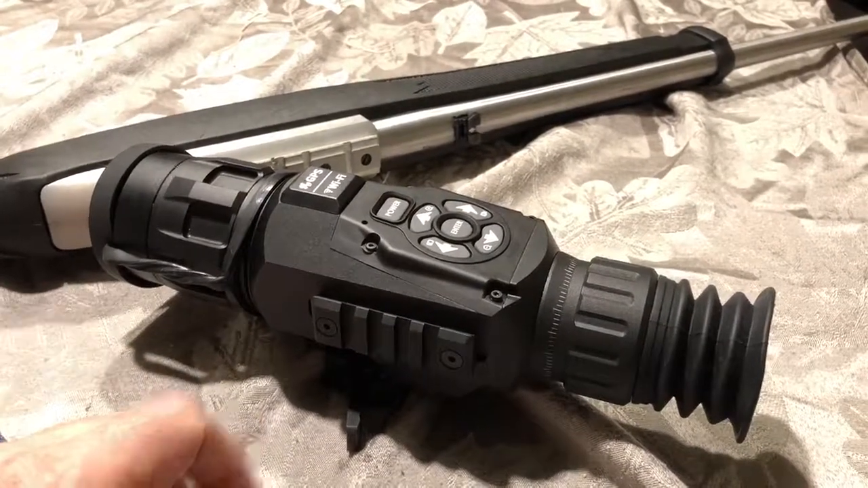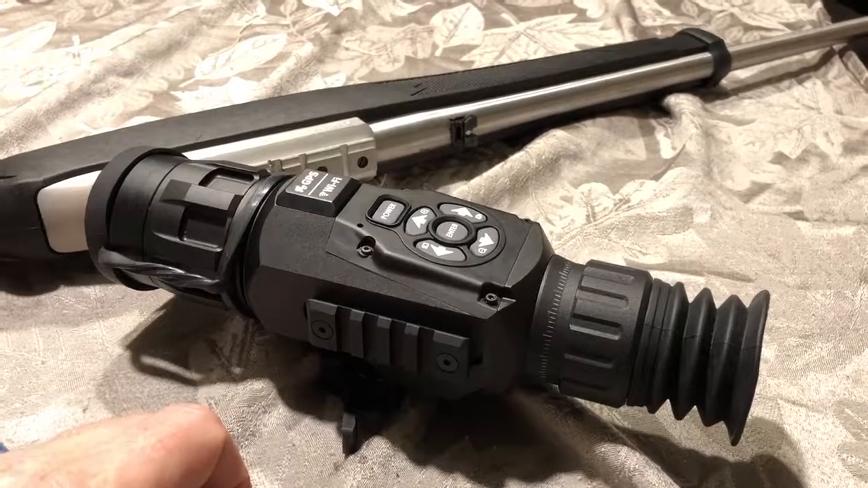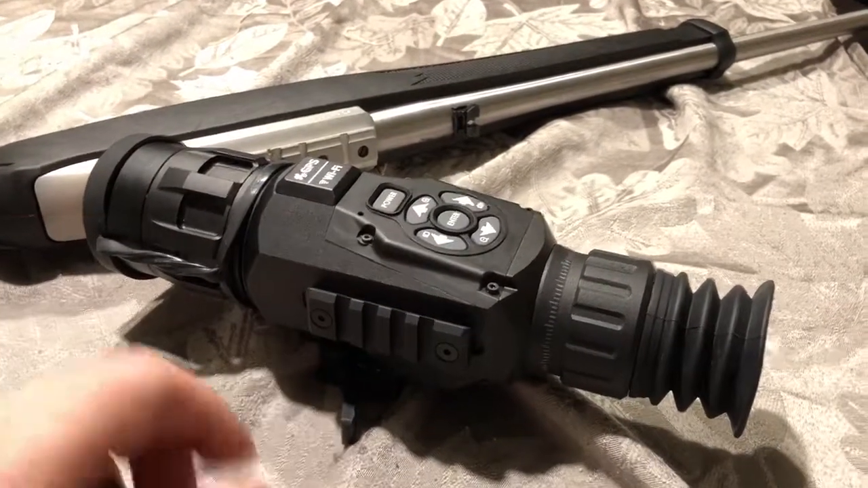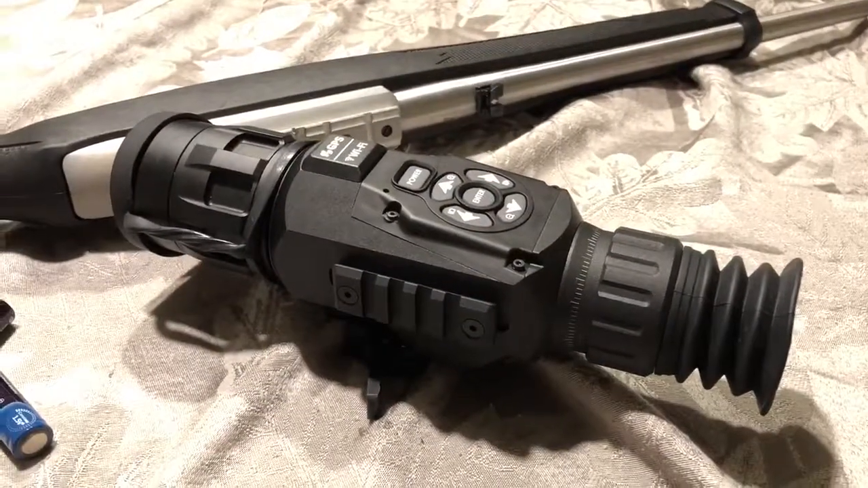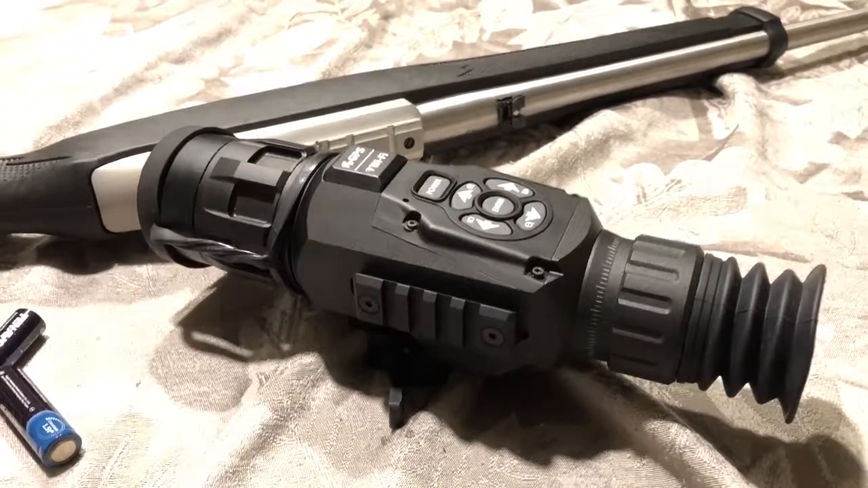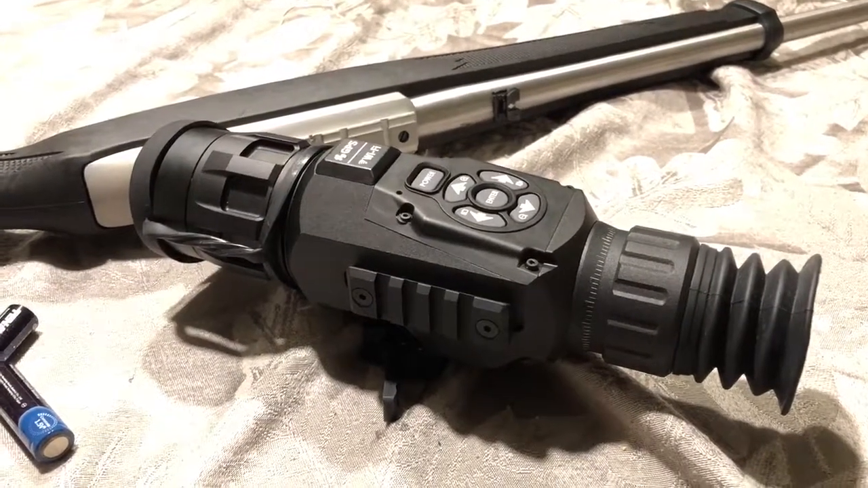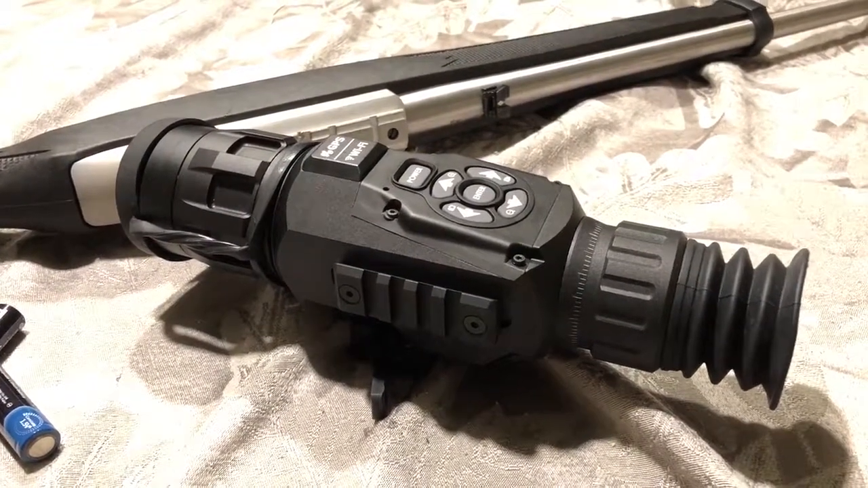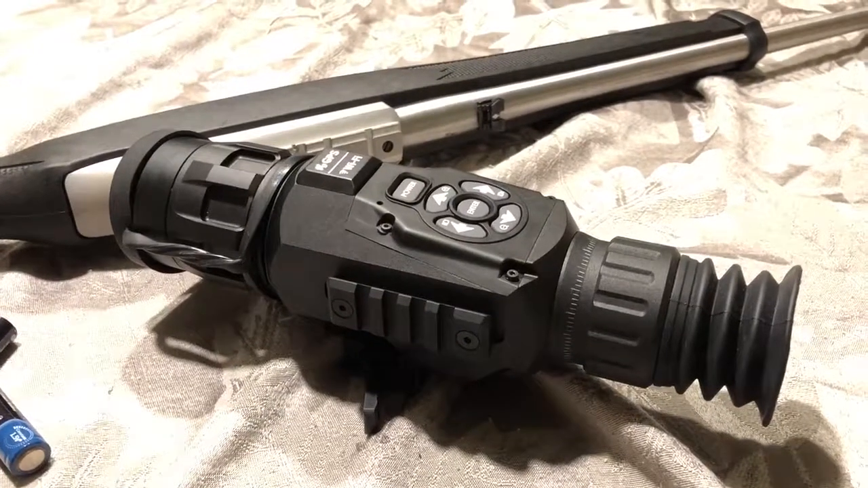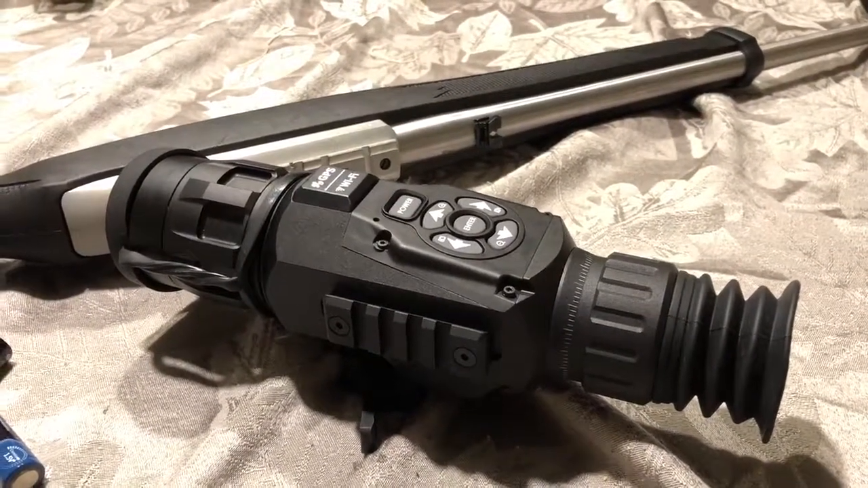So far, so good. I'm very excited to manage the rodent control here and see what else we can do with the rifle. The little ones inside the household have really enjoyed playing with it. You can put your hand up on a wall, a drywall, for about 10 seconds, and that thermal image will actually remain for 10 or maybe even 15 minutes. It really is an amazing device.